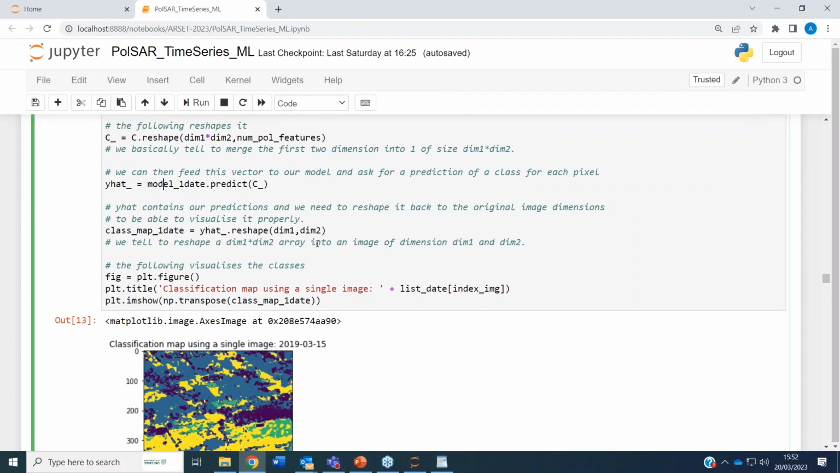To visualize it, we need to reshape back to what it was at the start. So again, we use the function reshape for this y hat underscore, but now the dimensions will be dim1, dim2. So we go back to what we did before. Before we reshaped into dim1 times dim2, now we reshape into dim1 and dim2, 2 dimensions. As long as the number of pixels at the end is the same, the reshape will be happy. It will give you the new array.